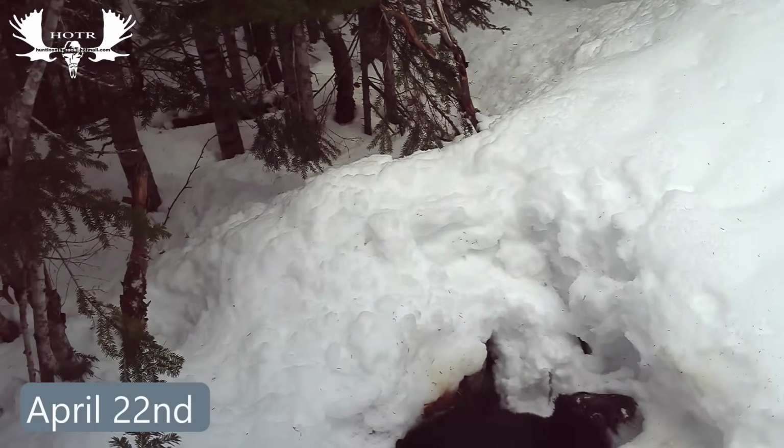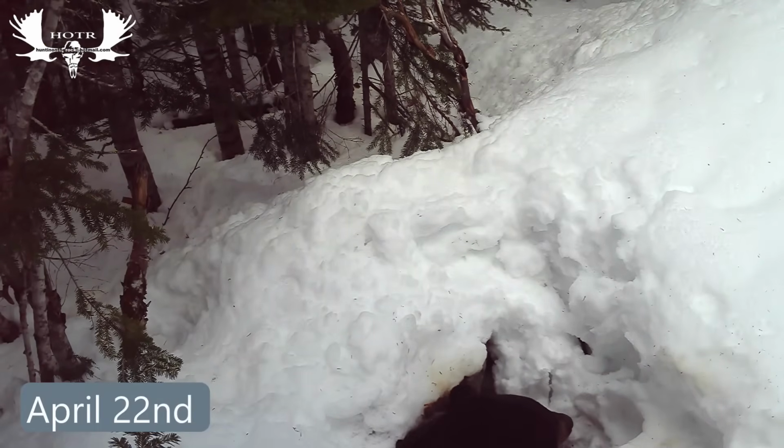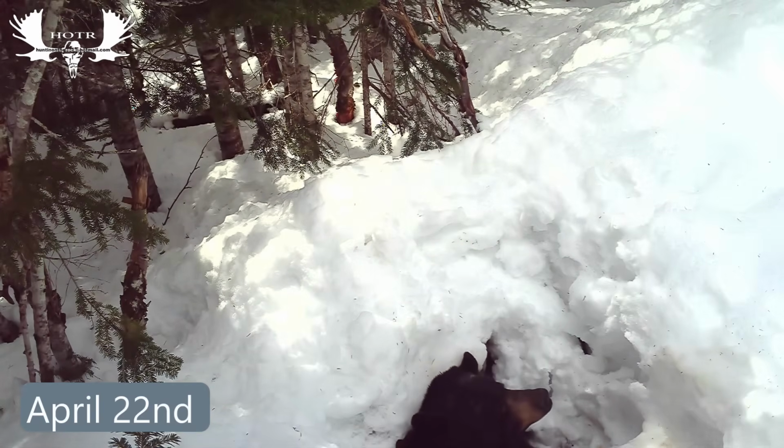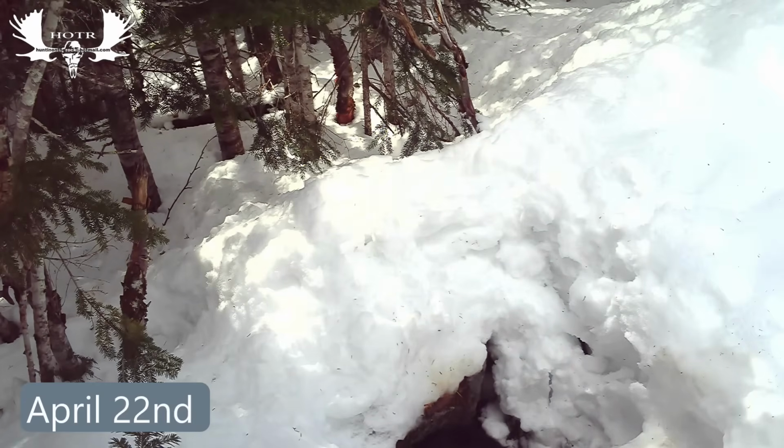Unfortunately, my camera wouldn't tip down enough to see him getting down in the den perfectly. But you do see his head disappear finally down into his den.